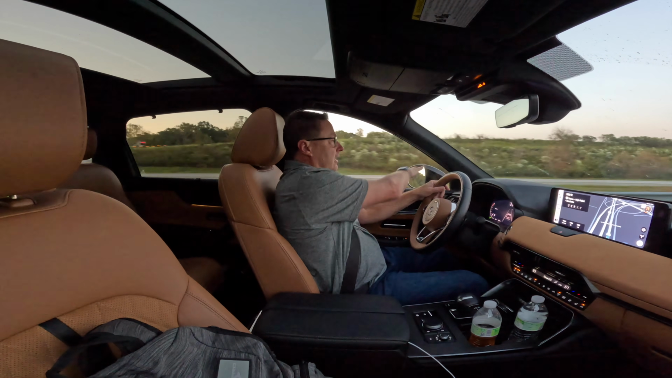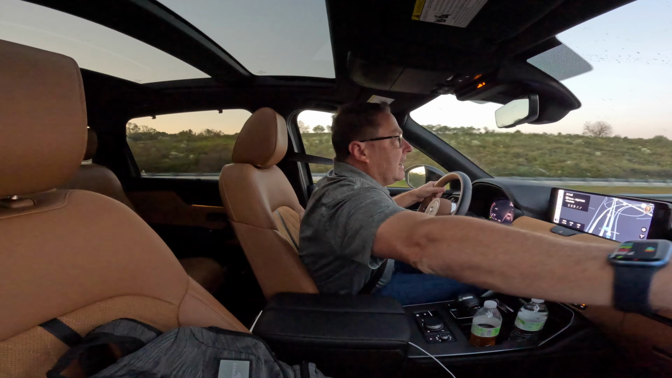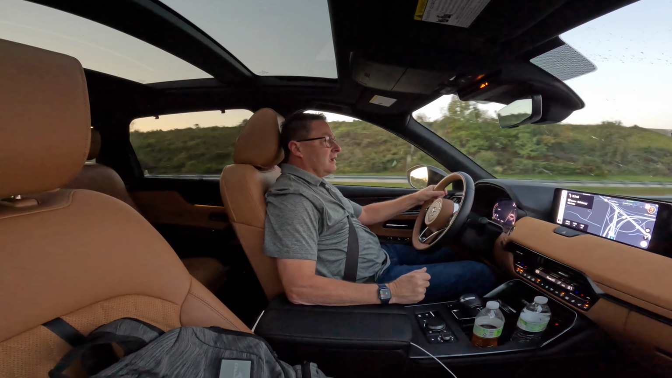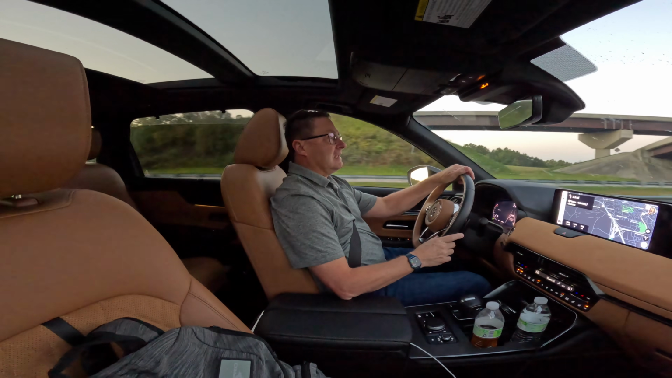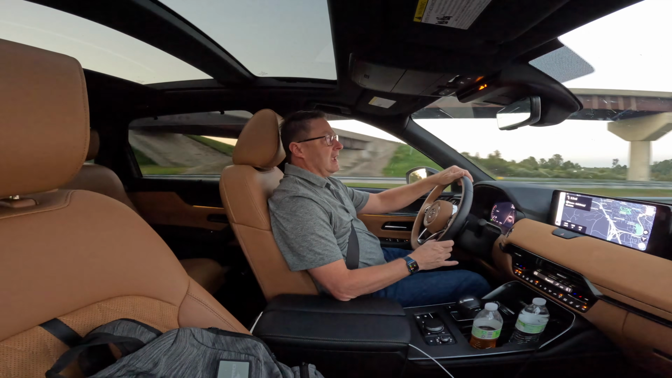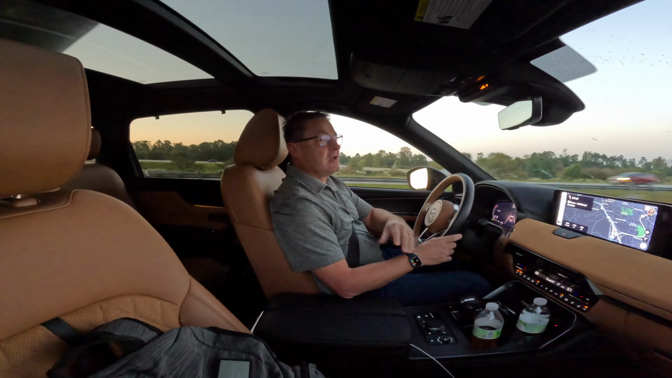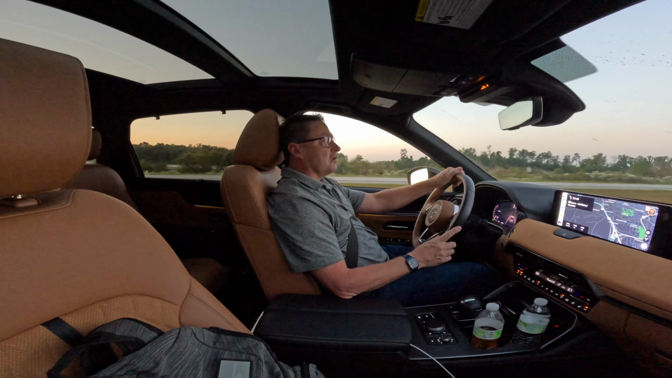But also look at this right here. Look at the space I have all the way across here. So I've got a lot of gear for filming in the very, very back. Got some overnight luggage, and there's plenty of room. I didn't feel cramped at all, even in the back space. Second row people, a lot of room.